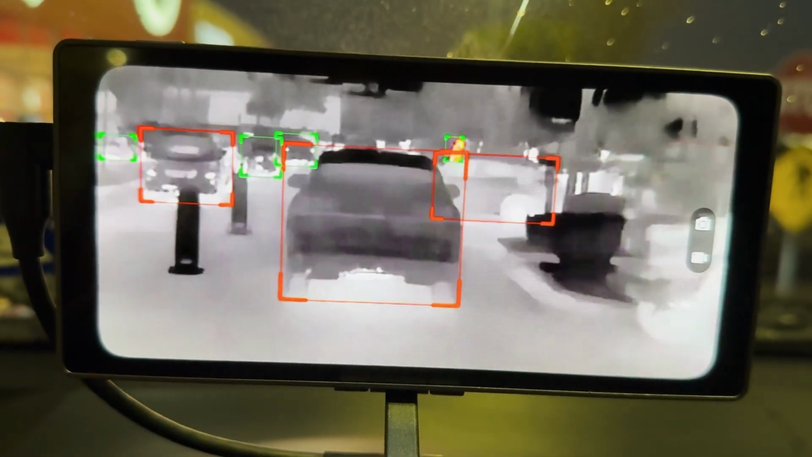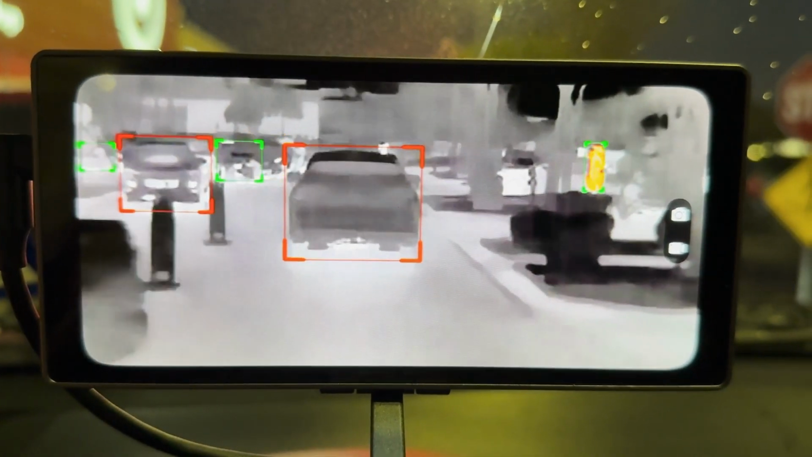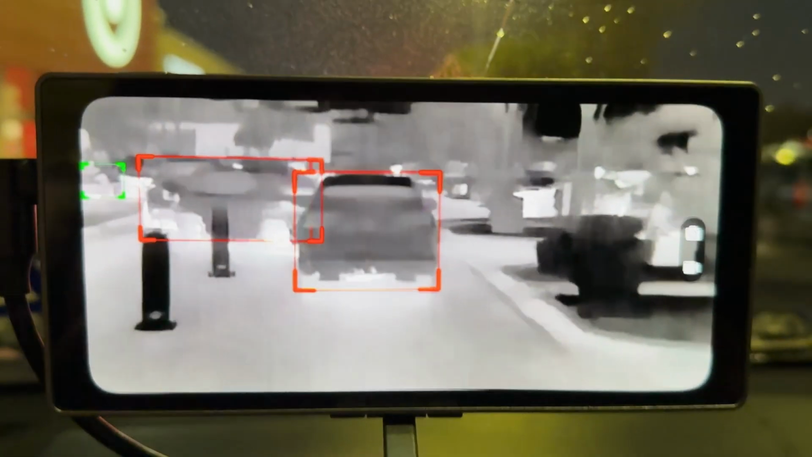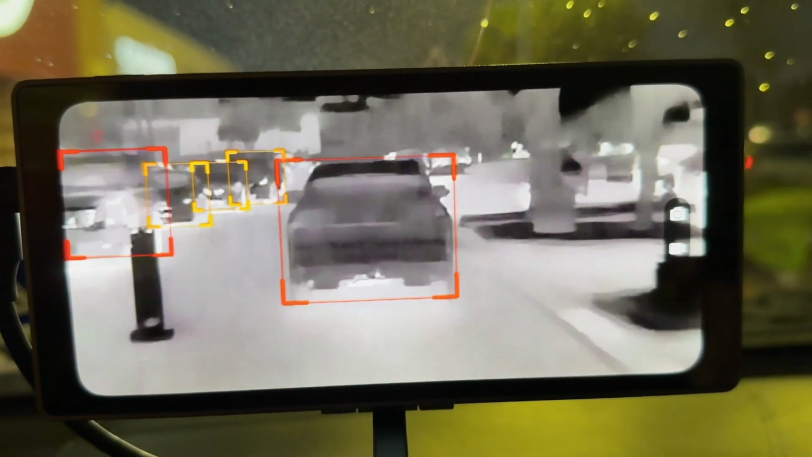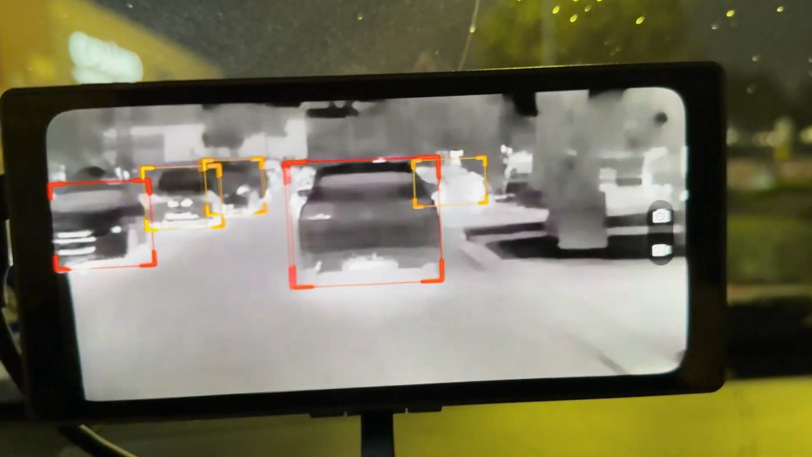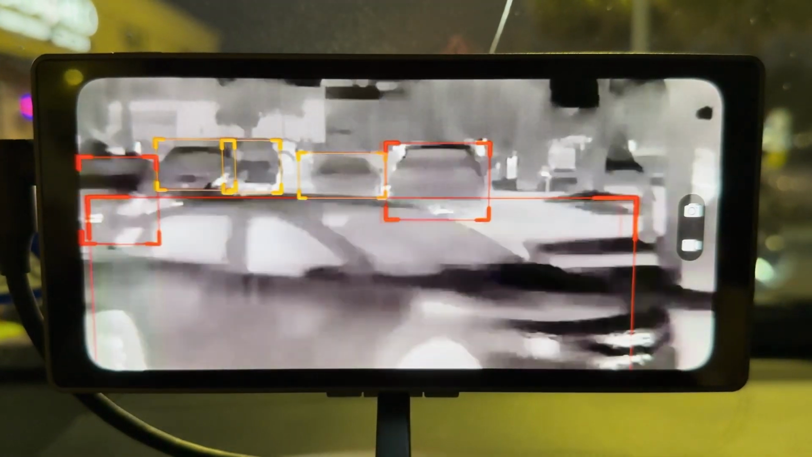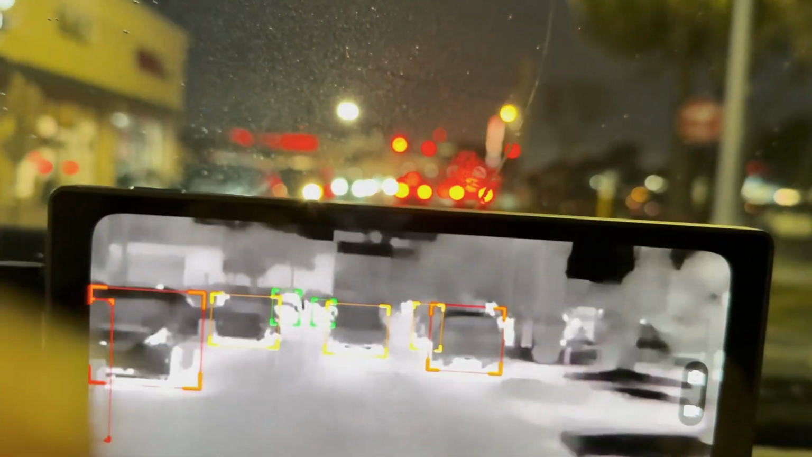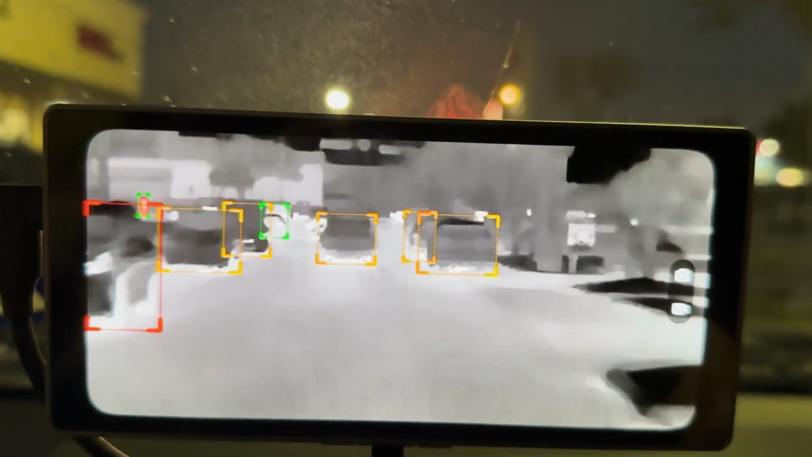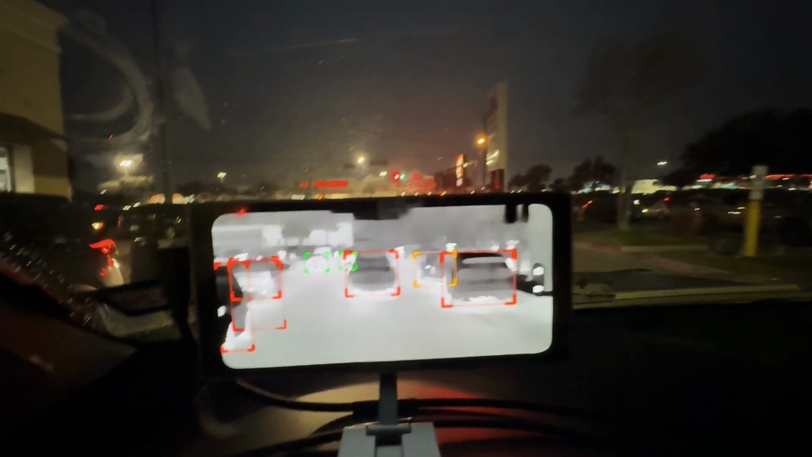I'm just gonna go ahead and let this truck go by. Car ahead moving. But yeah, the thermal camera, with no obstructions, with no rain, doing very well. But you saw that the car went by. There was a car that went by and it just kind of glitched for a second there. Let's keep on going.